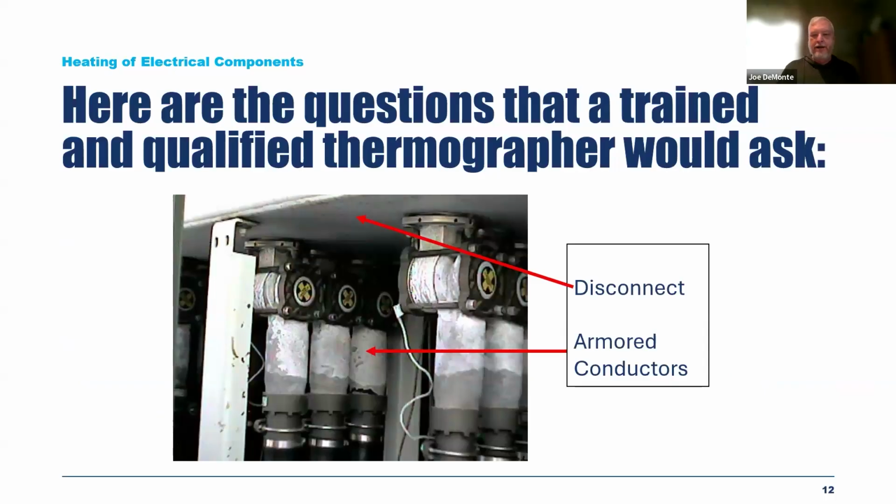One of the things that I wanted to point out here is on this visual, inside the gray box at the top of the image is the disconnect, where the problem turned out to be. The armored conductors had an aluminum, or aluminium, as a lot of our folks listening would say, surface that turned out to have an emissivity of about 46 or 47%. So my original temperature rise of 11 or 12 degrees was incorrect. Adjusting for emissivity and reflected apparent temperature, I ended up with a 31 degree differential between the two.